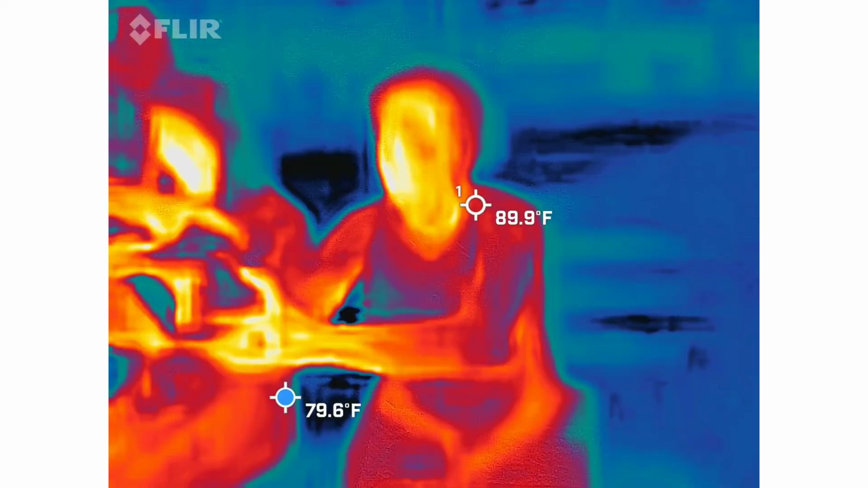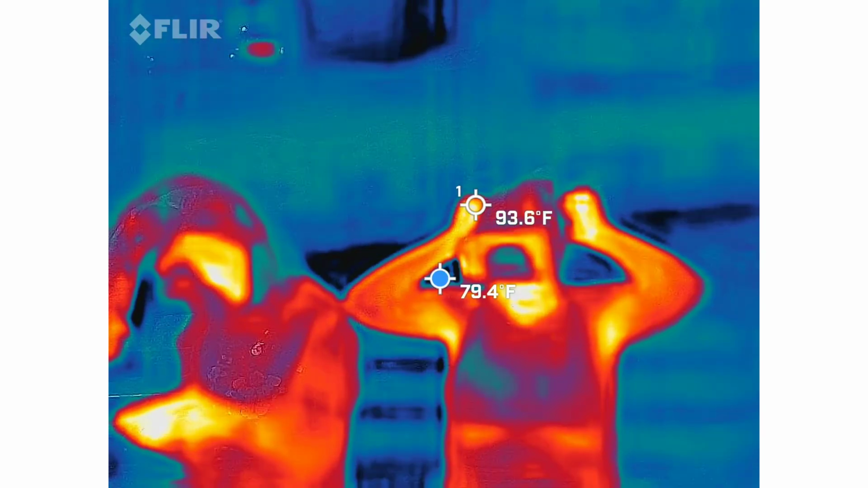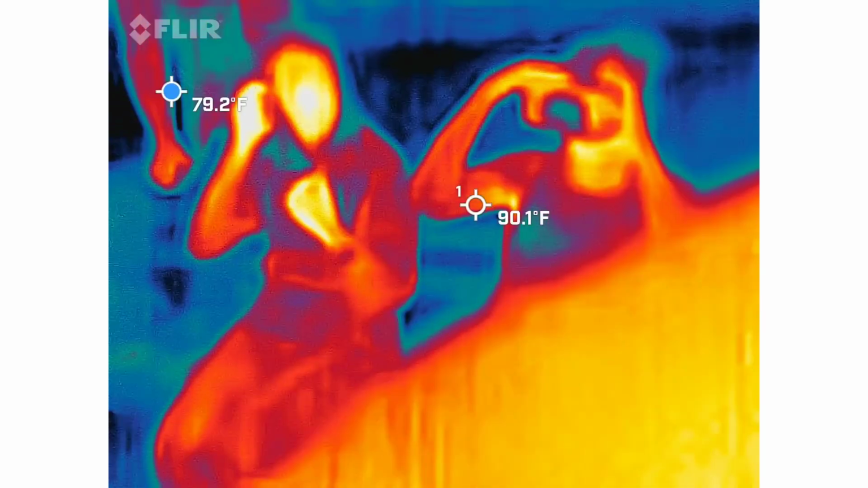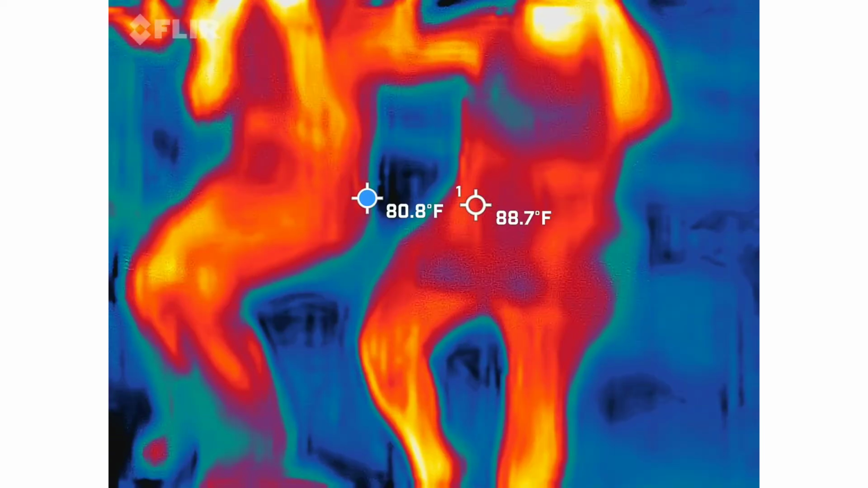Pop that thing over here. There you go. You got it. Oh, wow. Lots of gray smoke. You look like you're in virtual reality. I'll take a reference for that. I had it shoved in my pocket.